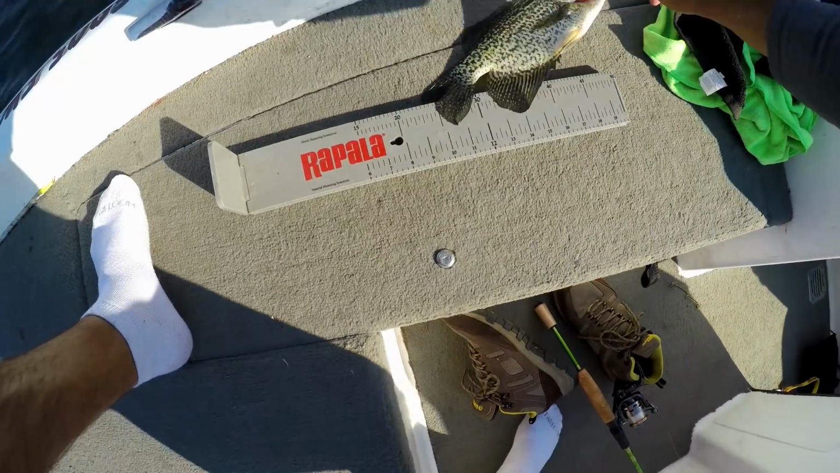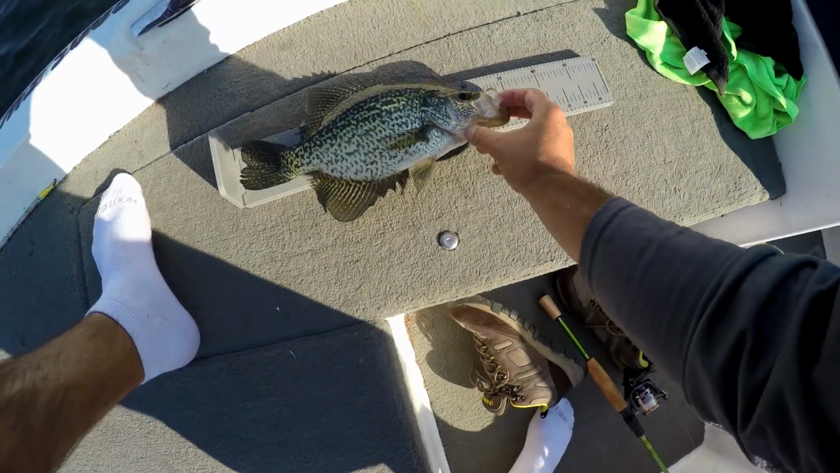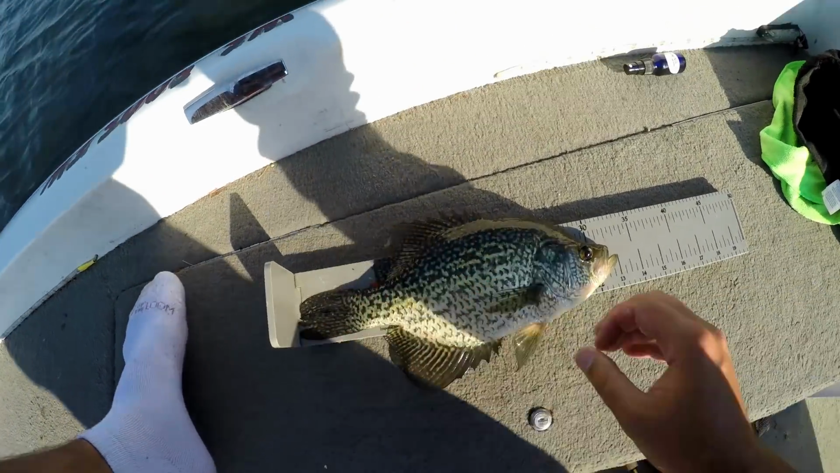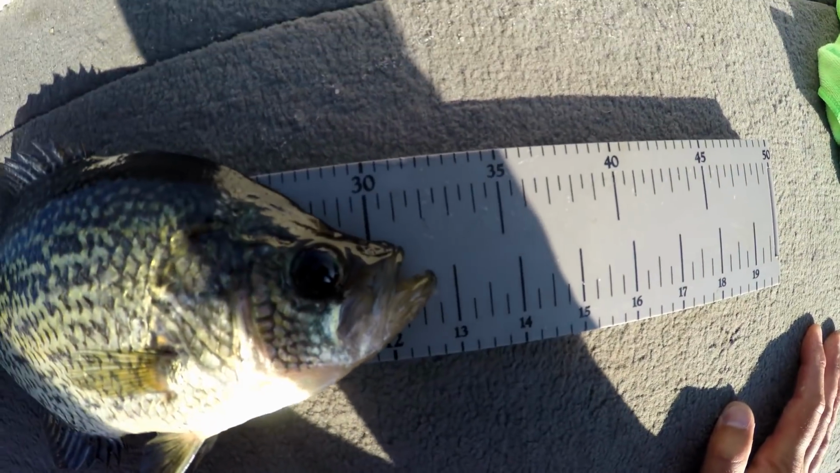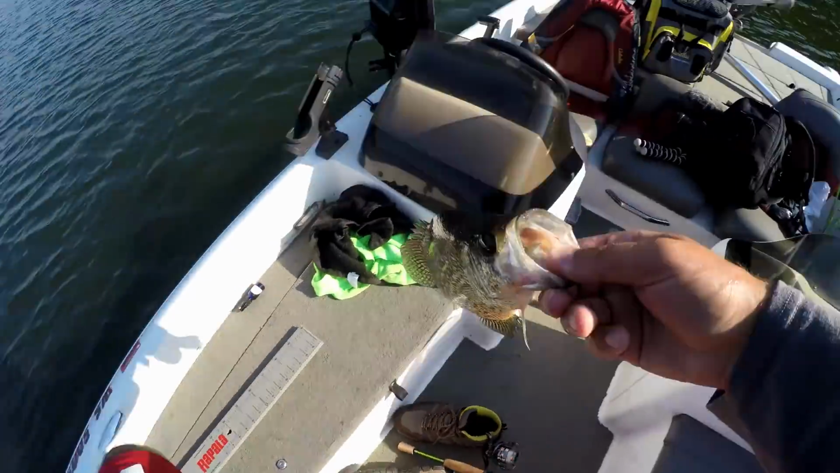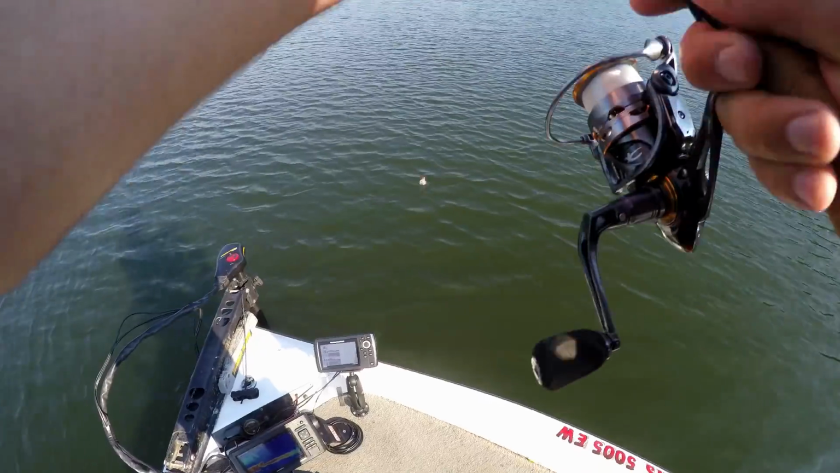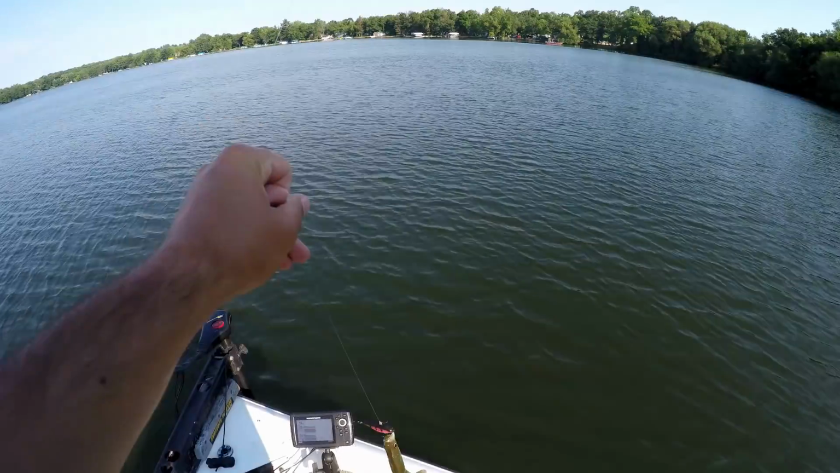Oh, whoa, easy. Tail pinched. He's just shy of 12 3/4. Stud of a crappie. Oh, yeah, there he is. Well, you catch one big one, then you got to catch the little guy, right?